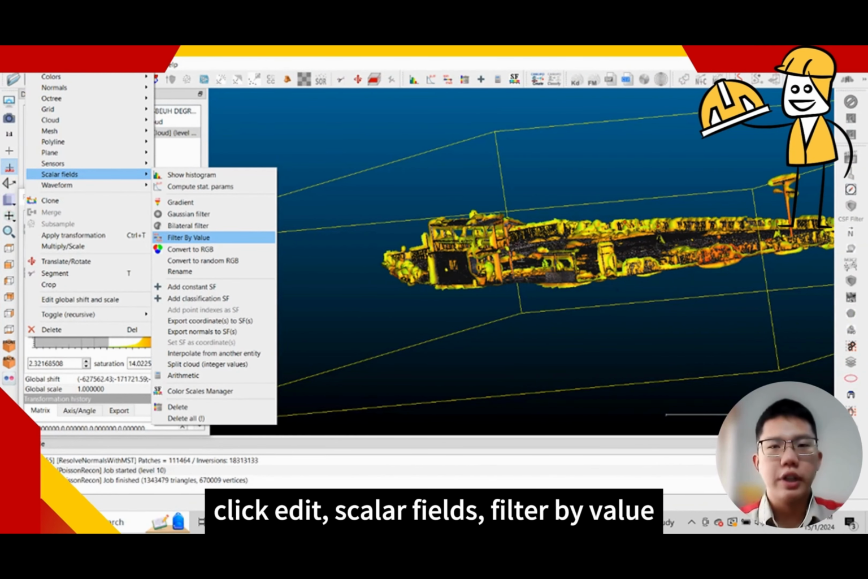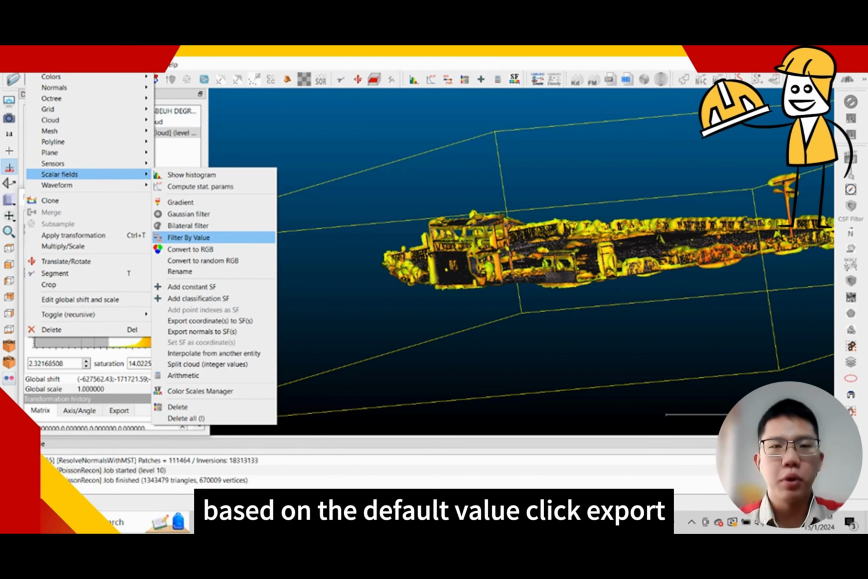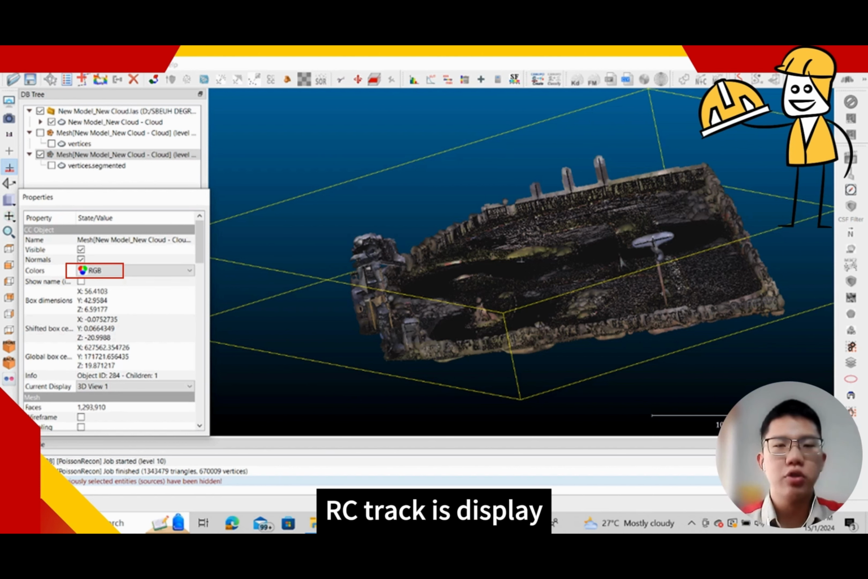Click Edit, Scalar Fields, Filter by Value. Based on the default value, click Export. Go to the window properties. At the color section, we select RGB. After the selection, the true color of the RC track is displayed.